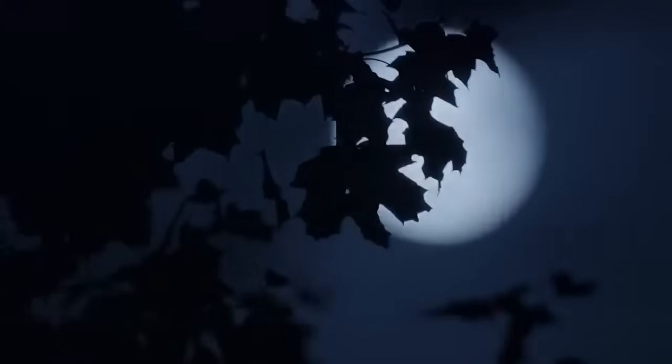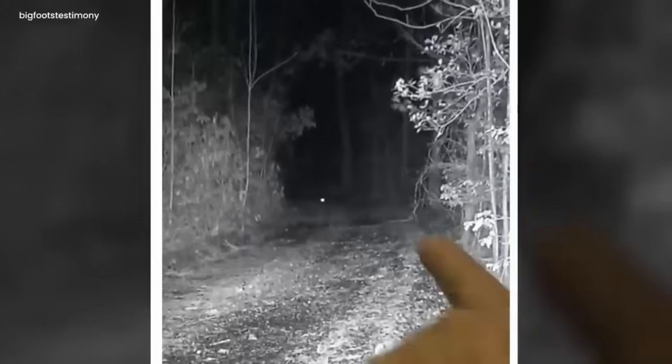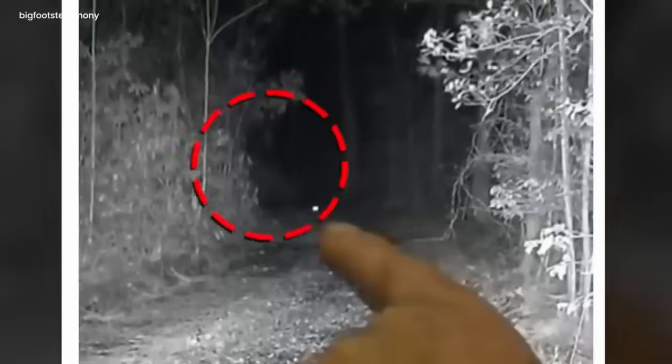The stone arcs through the air, narrowly missing its target. Startled by the sudden attack, the skunk darts away quickly. The footage captures a truly extraordinary moment, offering a horrific glimpse of such a creature.